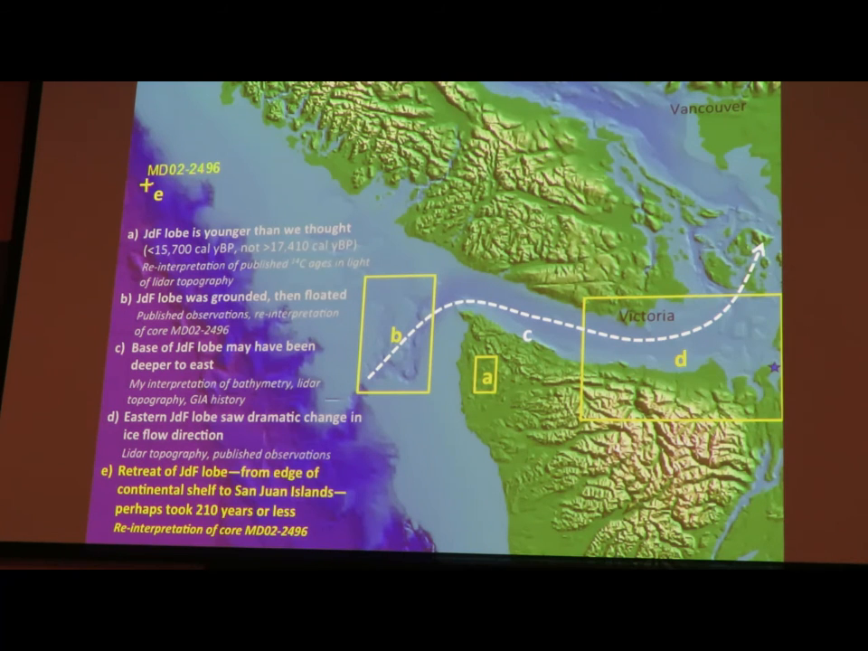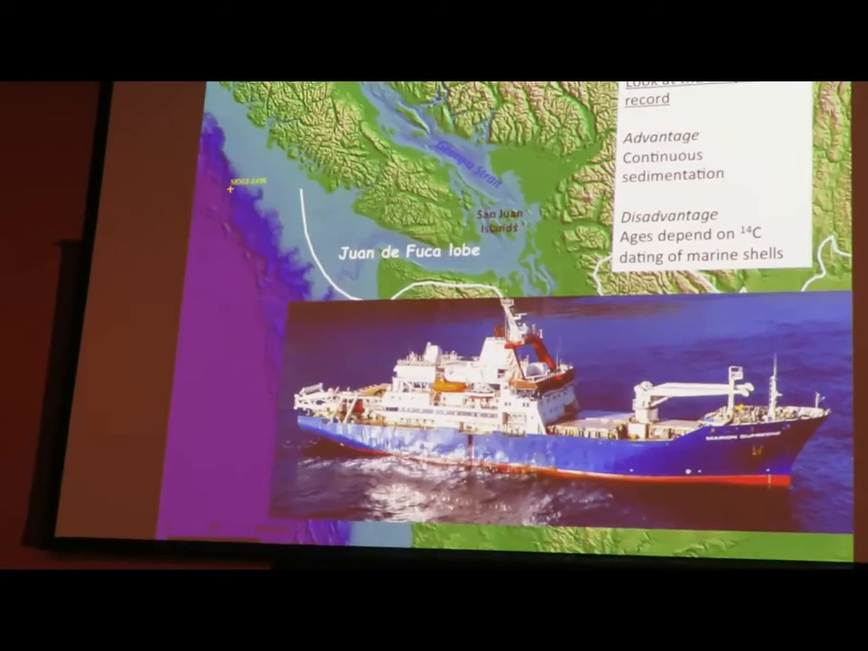Now here's the part that I can't explain well. If you want more details, quiz me afterwards. I have the slides and we can go through them. But if we go out to the continental slope west of Vancouver Island, there was a core collected that I think shows that this all happened in 2 centuries or less.